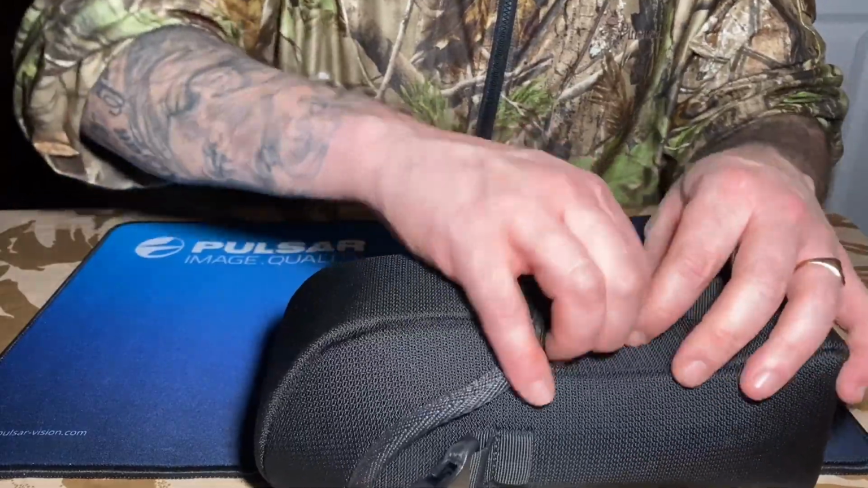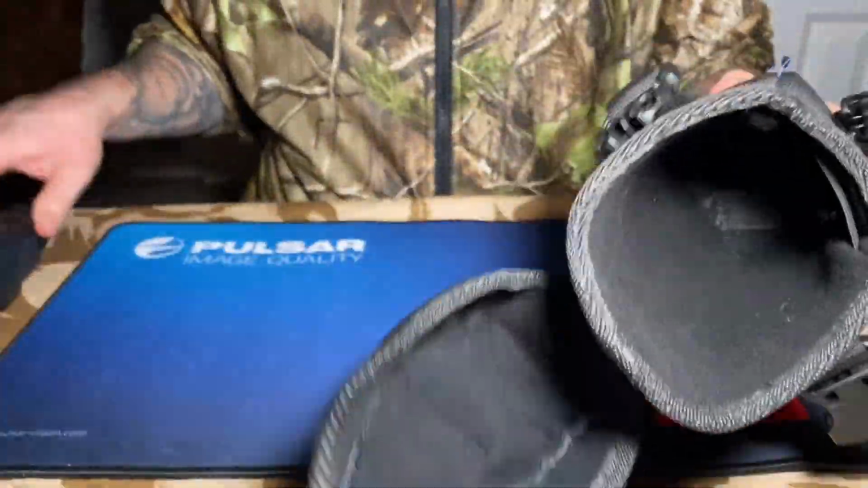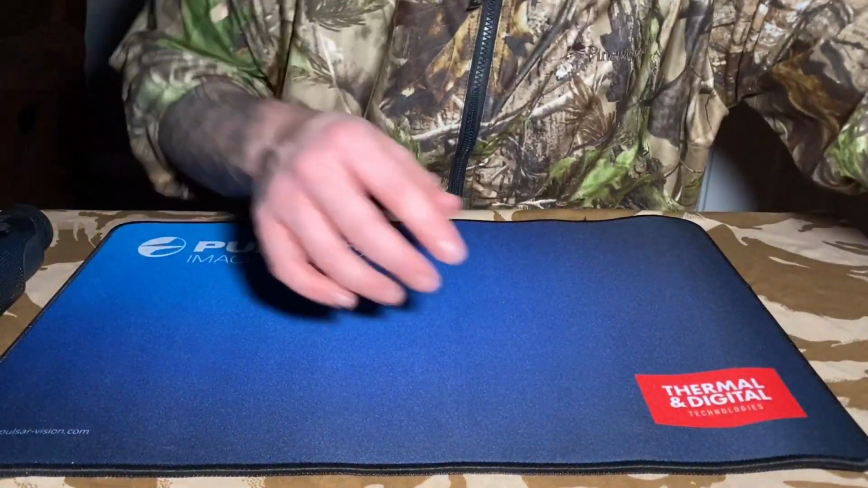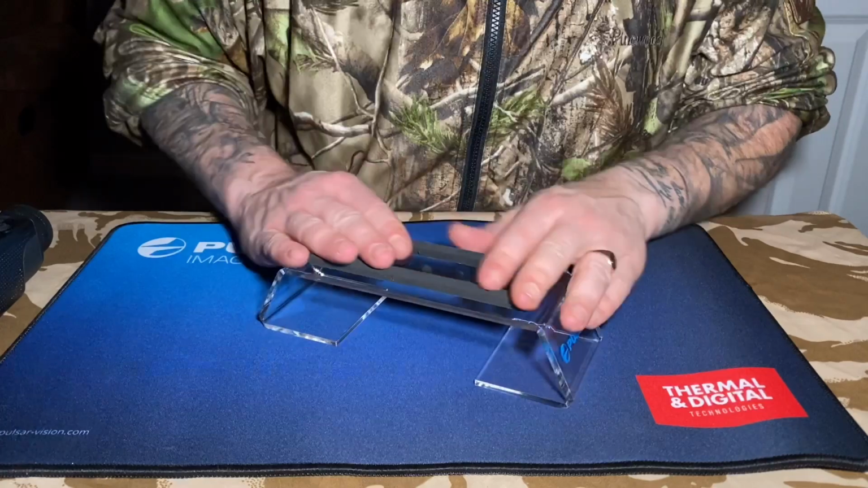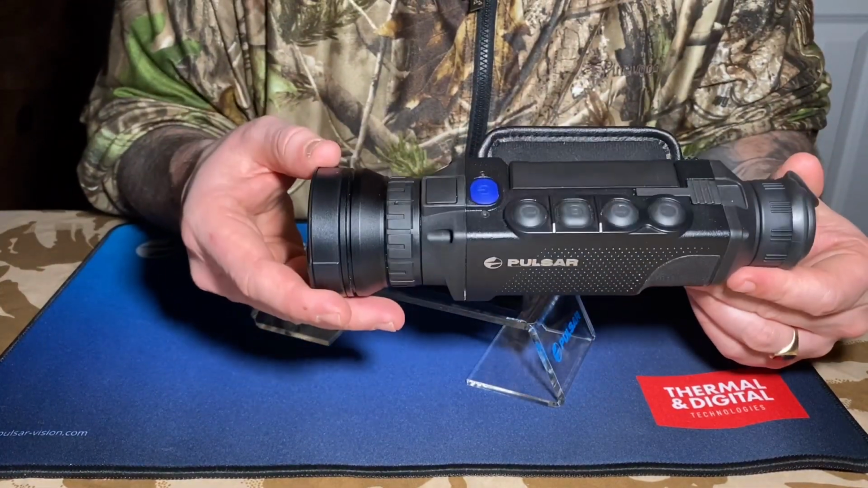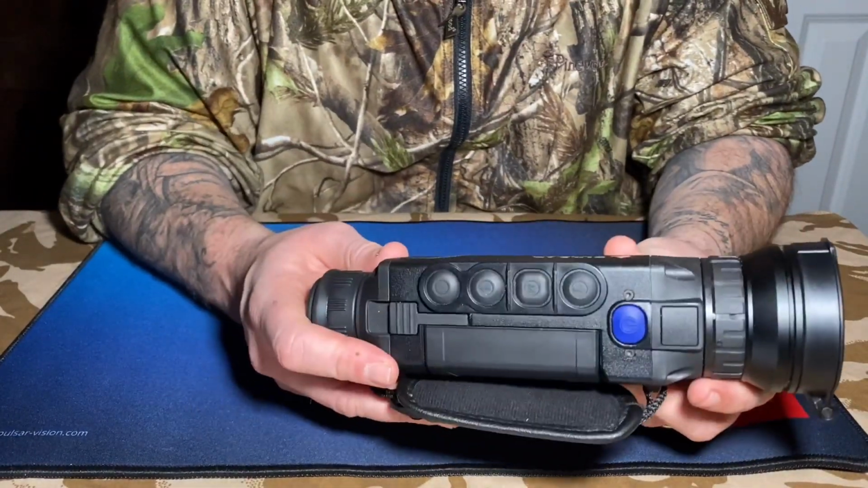Yeah, case, pop it open. And that's nice and soft inside. Let's put that aside. And then, just to be fancy, thank you to Greenfields, we've got a nice little display here. There it is. So firstly, the weight, it's slightly bigger.